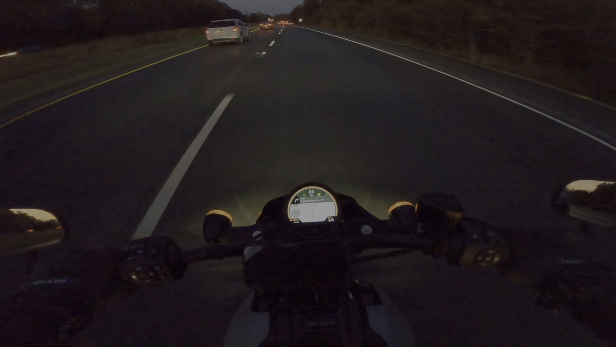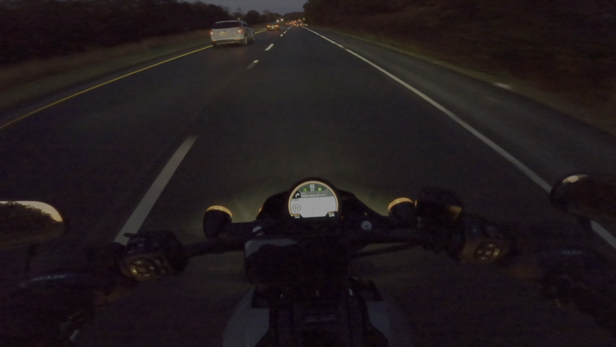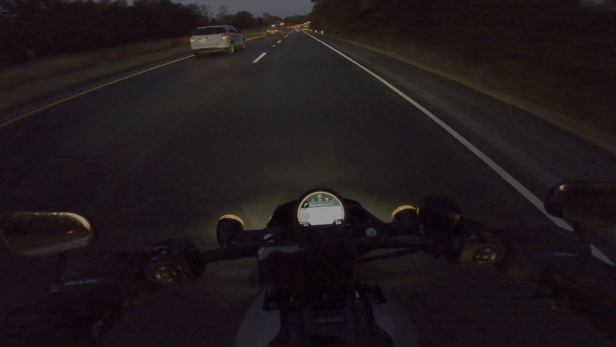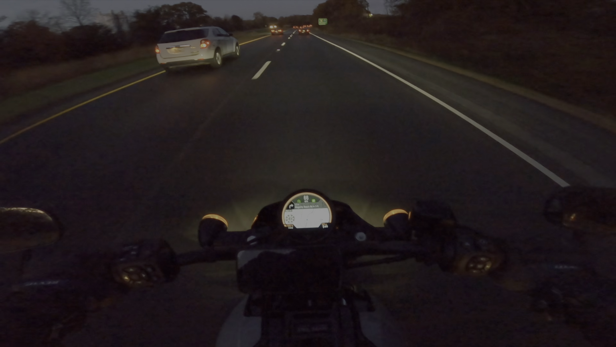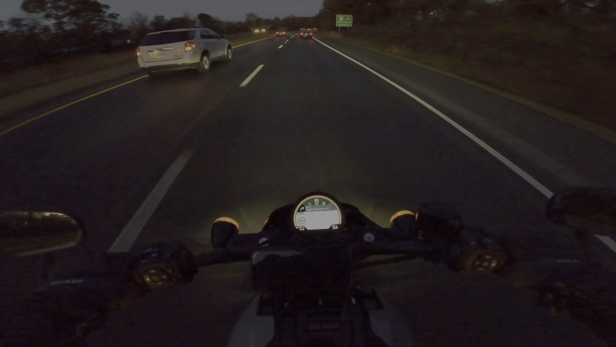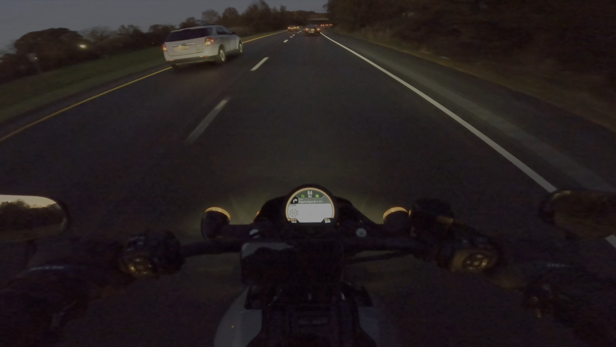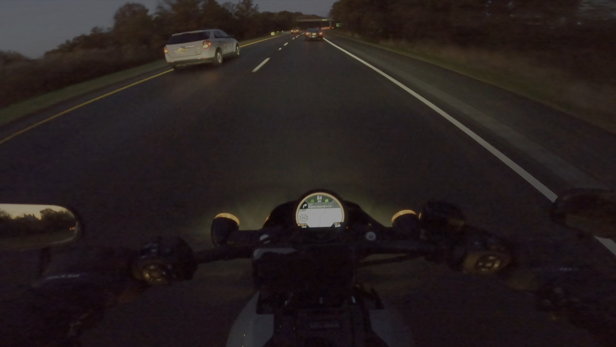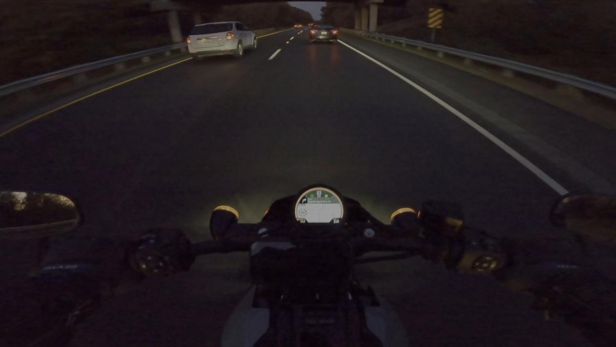Because it's dark, you can't see that, so especially if you're kind of tailgating or drafting, as we'll say, those bumps will sneak up on you and they can jolt into your back a little bit. So just realize that is one of the consequences of riding at night. You can't see the bumps to really prep for them.